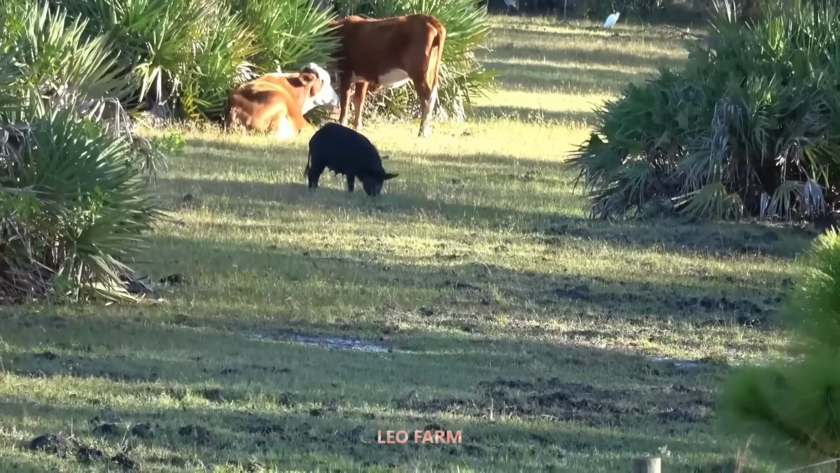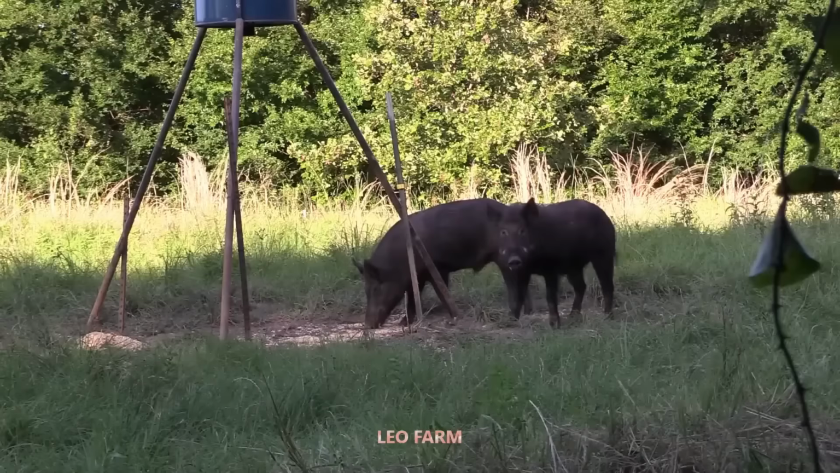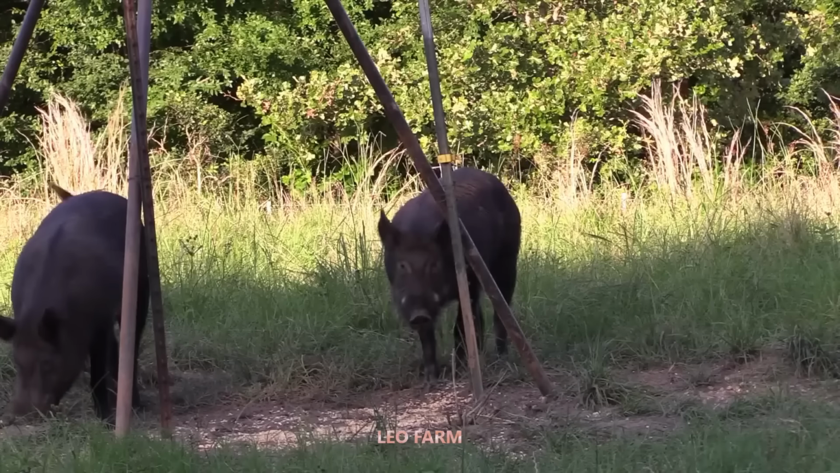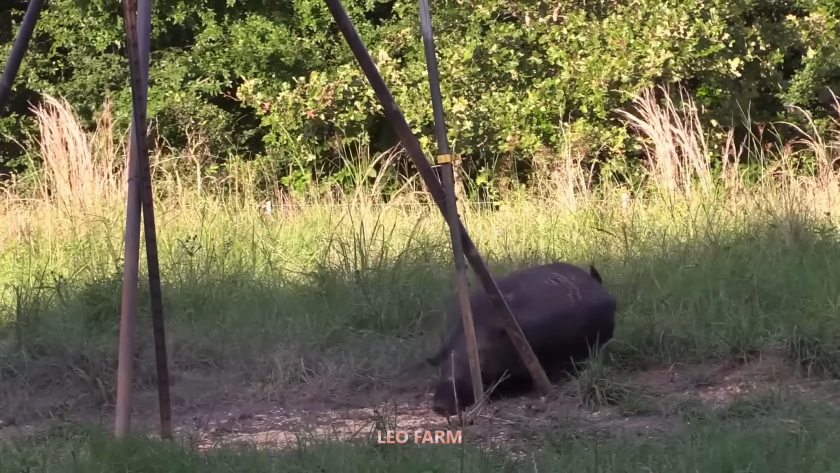The moment it lowered its head, completely unaware, this was the golden moment. I slowly raised my rifle, lined up the crosshairs on its weak spot, held my breath, and squeezed the trigger. The first shot hit its mark, a clean takedown. The hunt had begun.